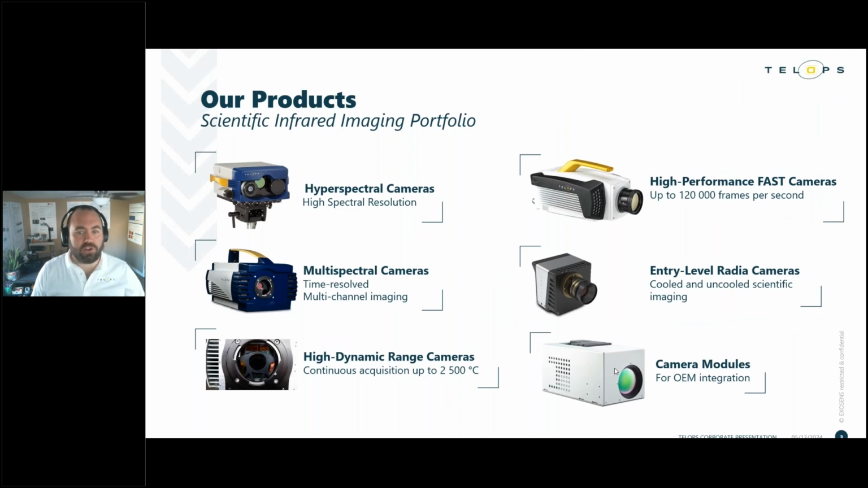Here at Telops, we have a comprehensive product line of scientific infrared cameras. Just run through these real quick. Starting on the top left, we have FTIR-based hyperspectral imaging systems. These are high resolution capability systems that are really well suited for things like gas detection and identification, mineralogy, things where we need spectral discrimination to identify different materials. Right below that, we have our multispectral systems. These feature a fast rotating 8-position filter wheel, which we can populate with spectral filters or neutral density filters for multi-channel imaging. And we can do this imaging at up to 100 frames per second for all 8 of those